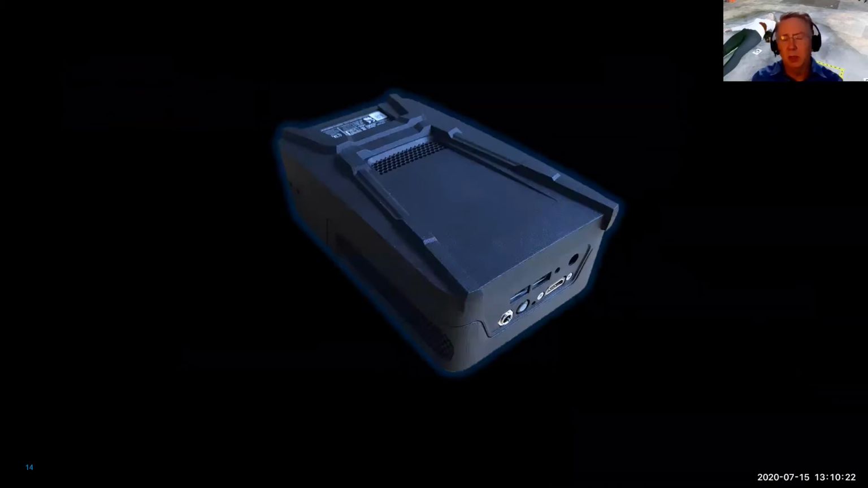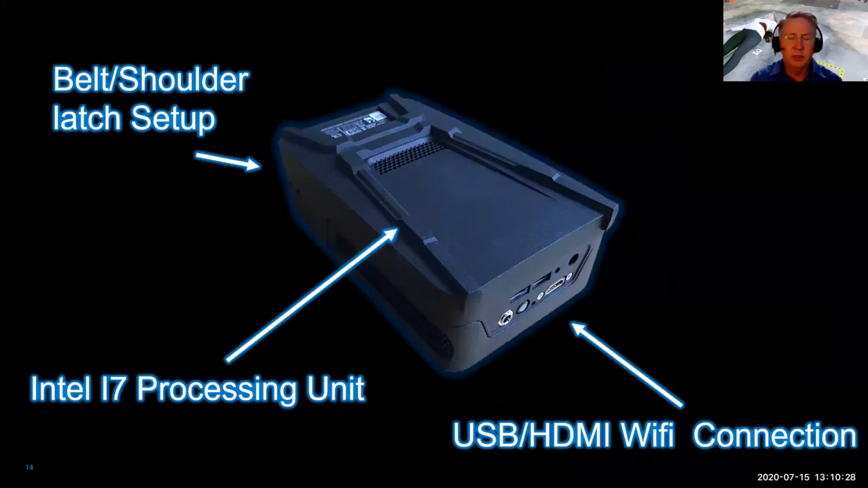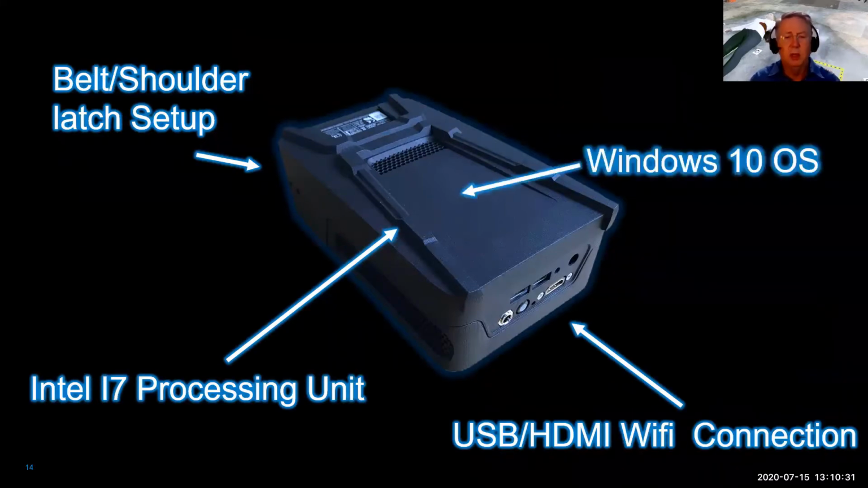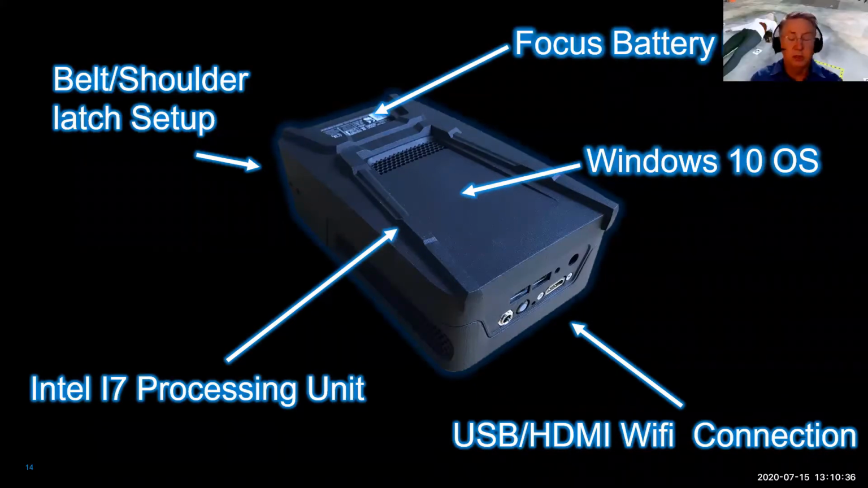The belt PC, we call it, or the mobile PC, you can wear it over your shoulder, like I said. It's got an i7 processing unit inside. It's actually a really good computer. You can connect it up via your HDMI, and it works just like a normal computer. You can plug a keyboard, mouse, etc. into it. It does run Windows 10, and a really interesting fact is that it uses the same identical Focus S battery. So if you have a Focus S scanner, the battery you have can actually be used with this device as well. We thought that would give maximum versatility for those existing Freestyle or Focus users.